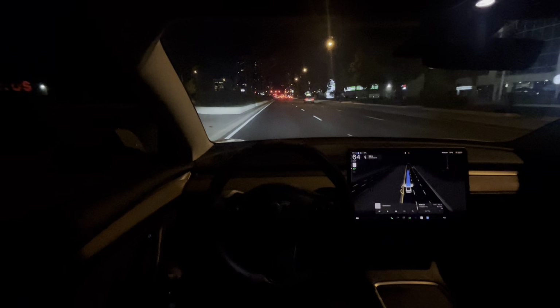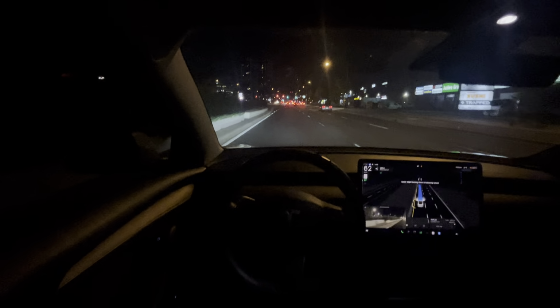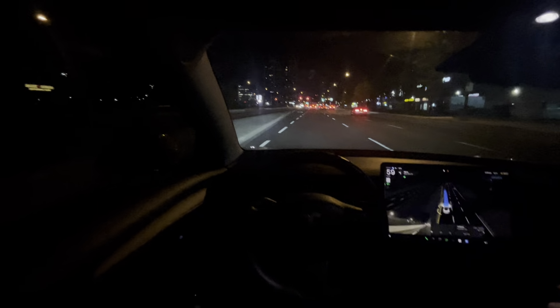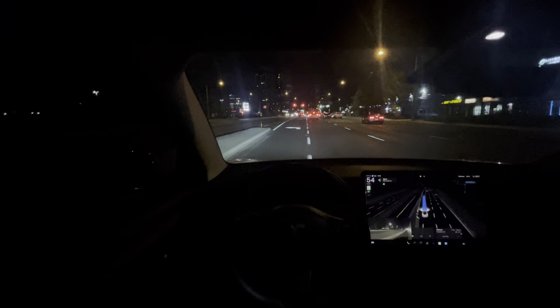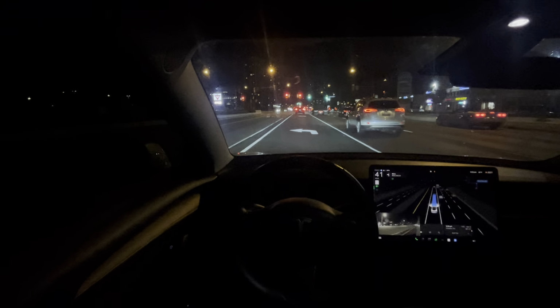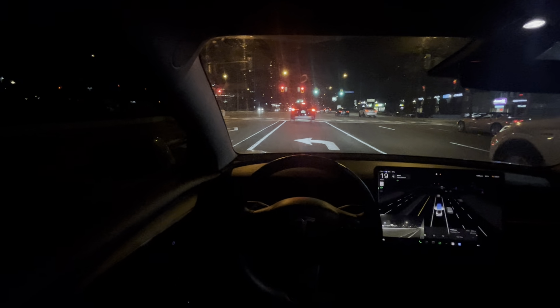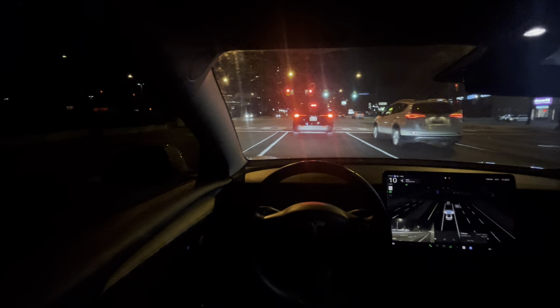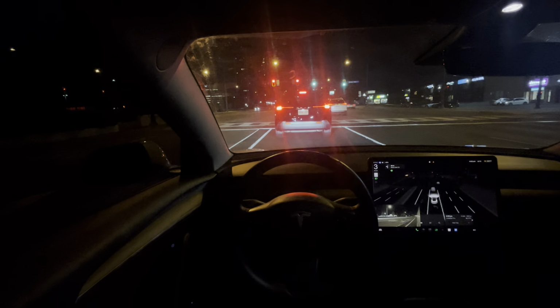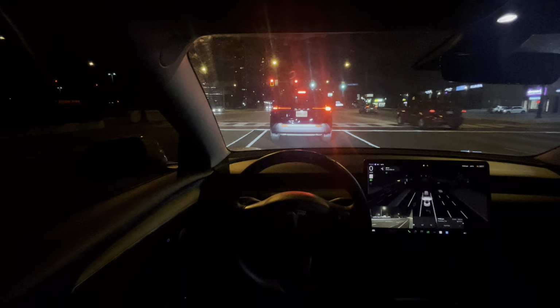Does it look good? Can you guys see? I know there's probably a lot of lighting issues. Let me know if you guys want to see more night drives. And yeah, I would totally do highway drives, night drives, city drives, night drives. I just really want to get the setup proper, so I don't have to keep touching the steering wheel and it could just look really good.